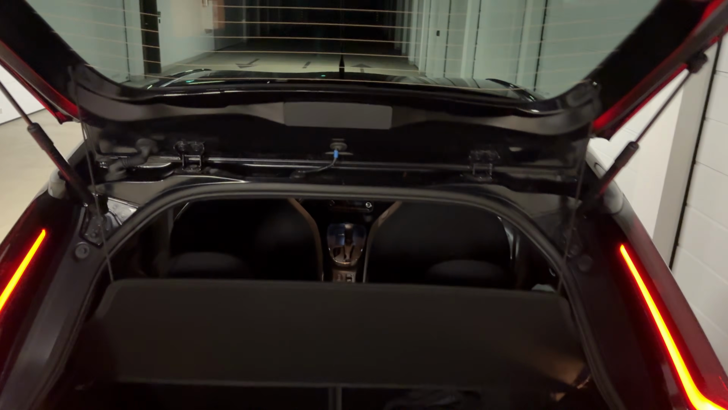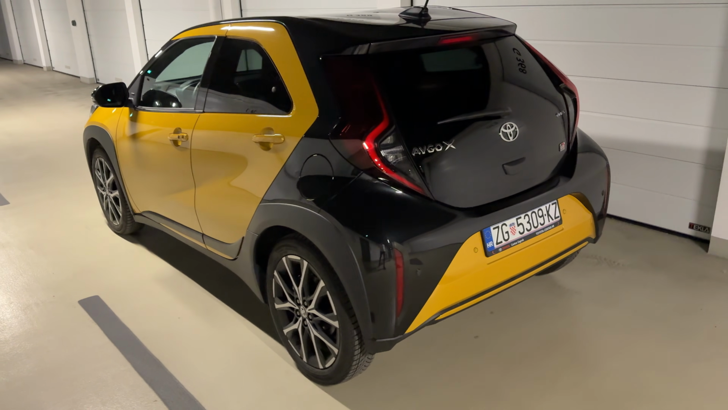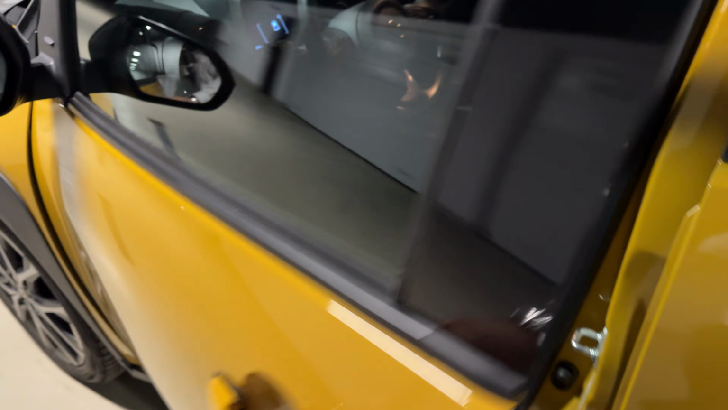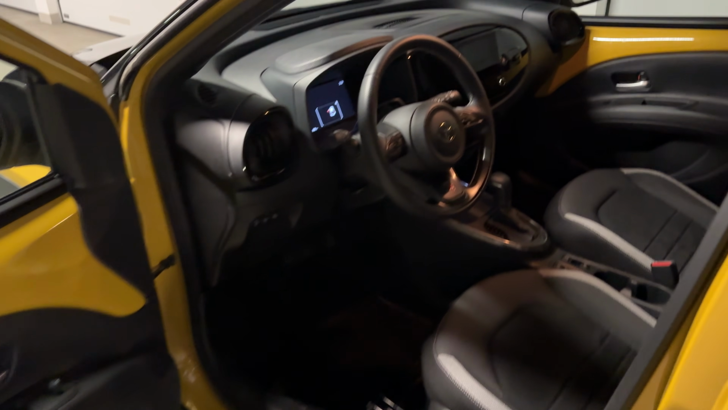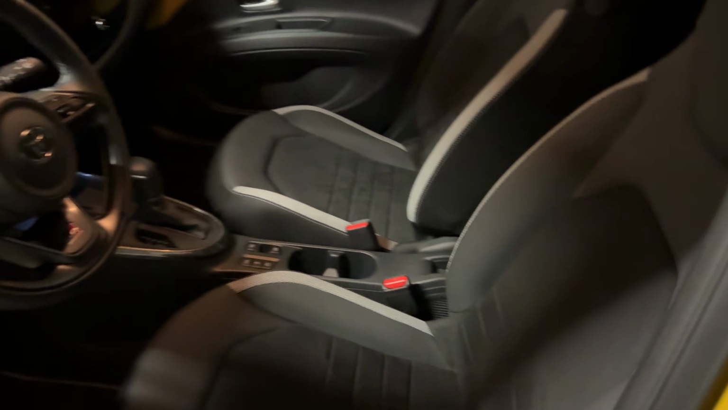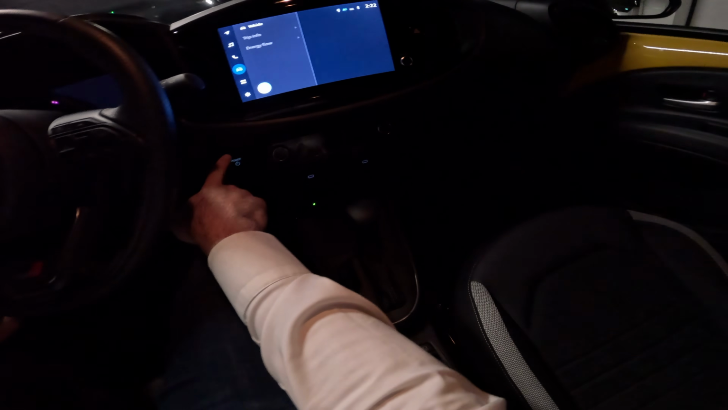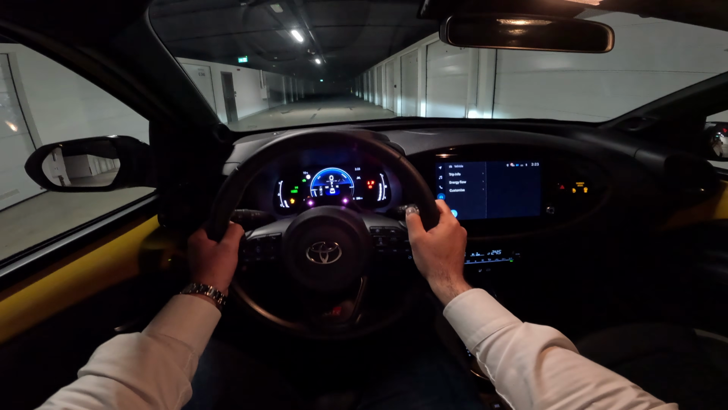And now we are ready to go on a nice relaxed night drive. Let's open the driver's door. Take a look at the interior with the lovely details here. And also before we check the view from driver's perspective, take a look at those seats, GR logo in here. And we are now ready for the drive. Okay then, let's start the drive. Press the power button. Car comes to life.